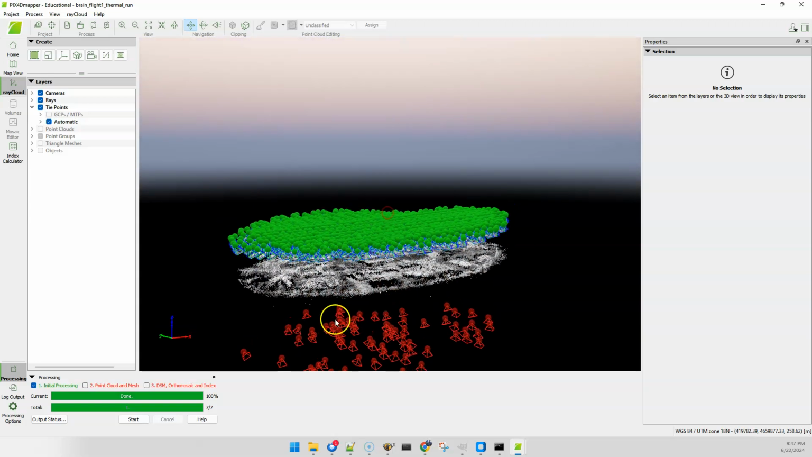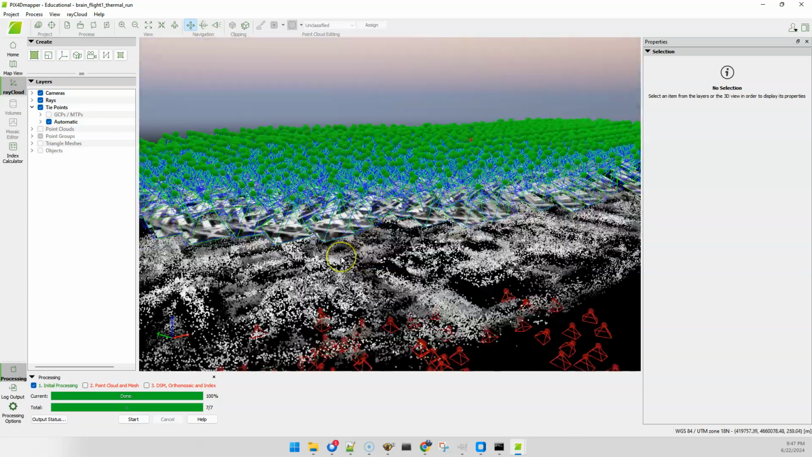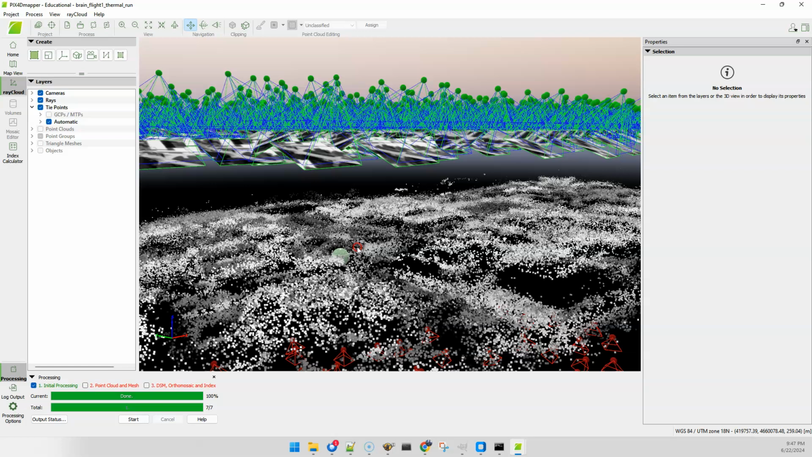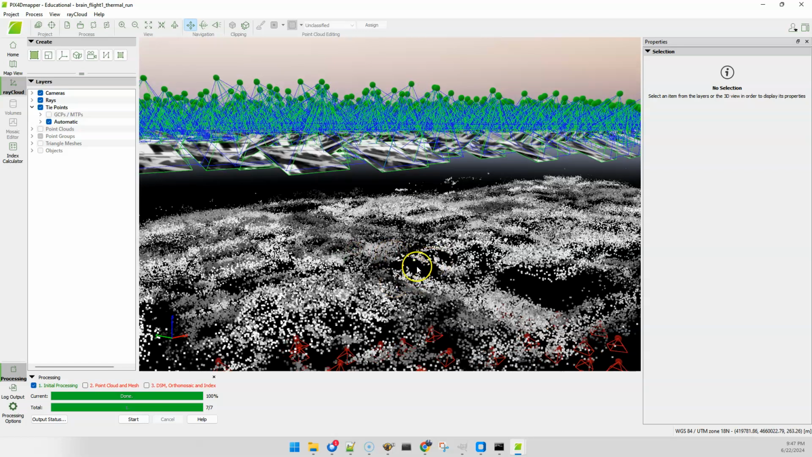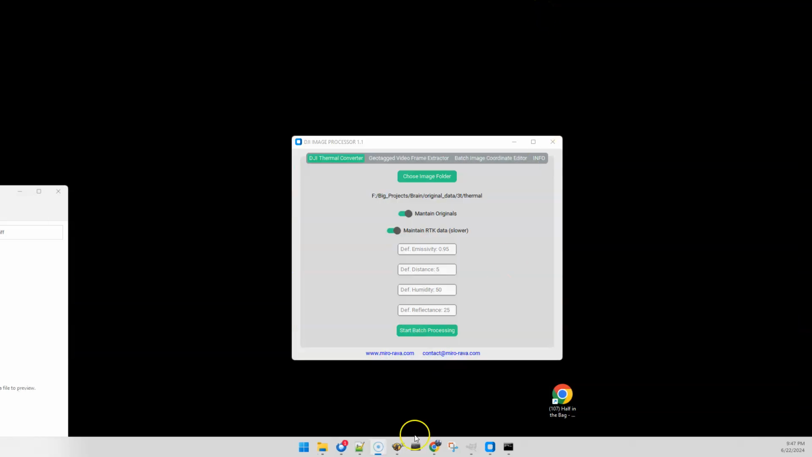There's a few disabled here that we got rid of. And otherwise, you can see just from step one that the overall quality is fine. Keep in mind that A, these are key points, not a real point cloud, and B, that these aren't going to be used to generate the spatial structure anyway. So the next step then, save that project. This is already saved, so we don't need that.